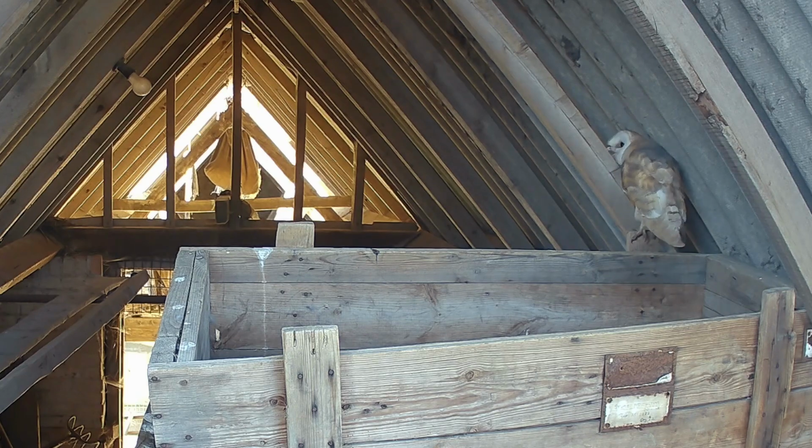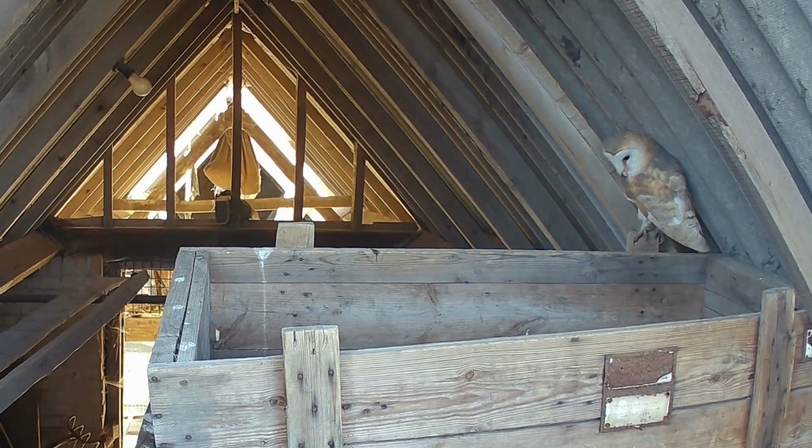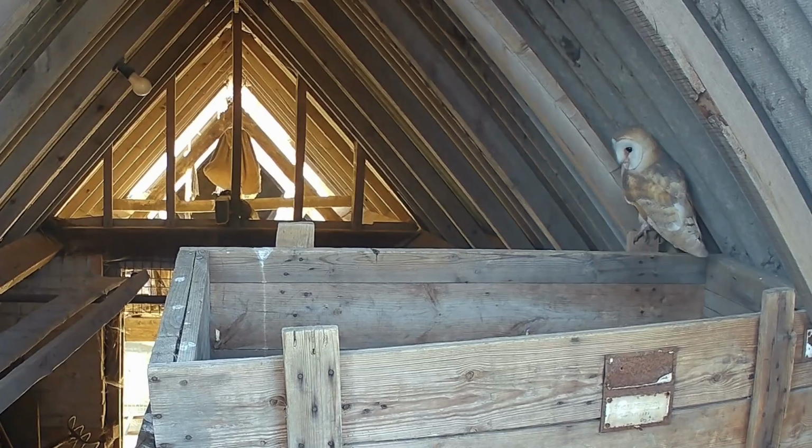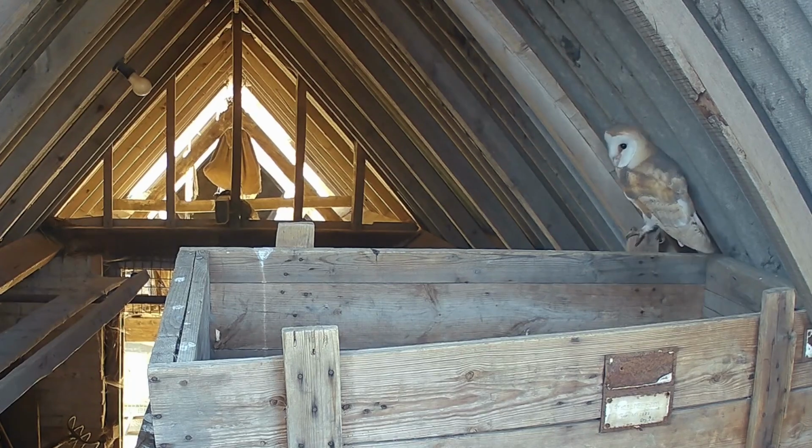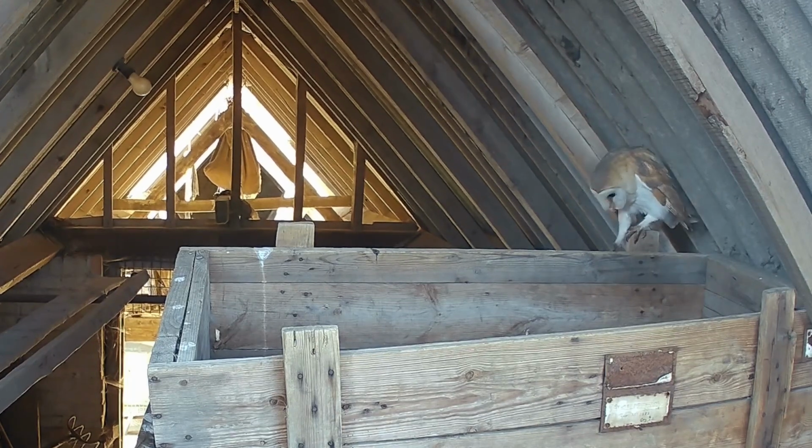But with modern farming controlling vermin, they've struggled to find suitable environments like this. So I think here, with the farm not being used as extensively as it has been in the past, it really does give an ideal habitat for these barn owls.